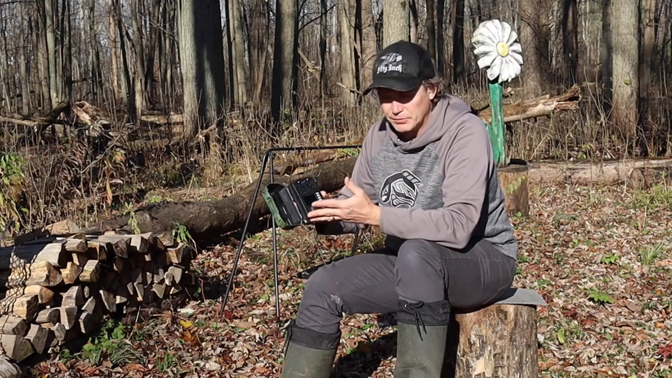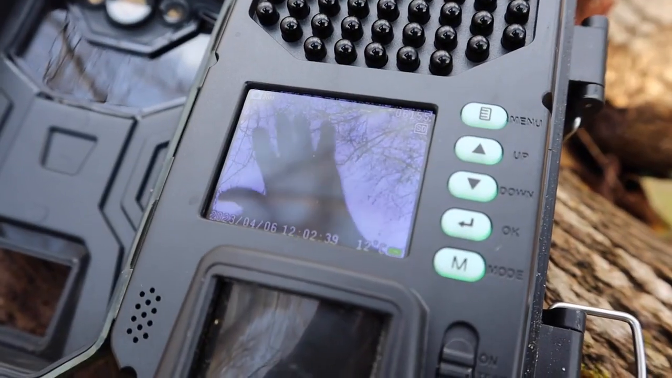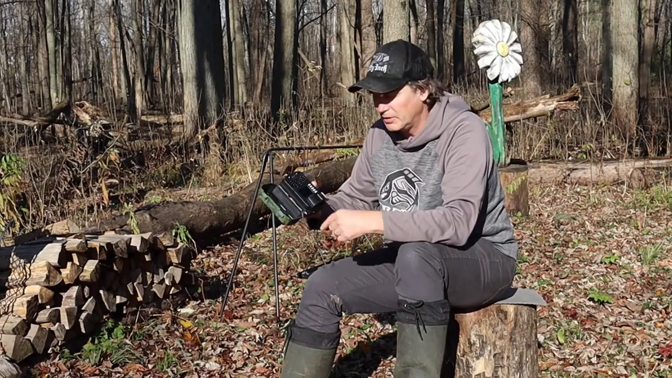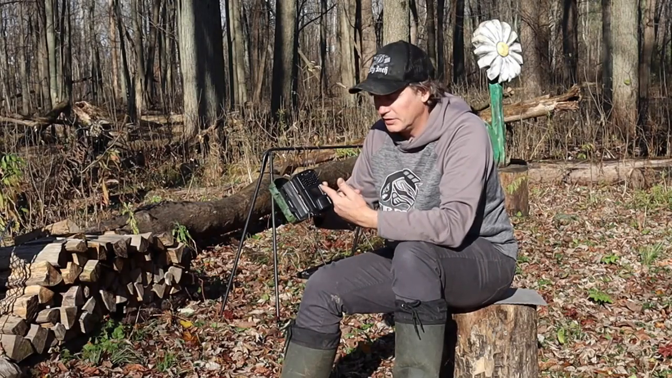Screen's nice and bright, easy to read, and you can actually play through your videos and things that you've got in the bush. So if you get to the bush and don't want to take your cards out and change it out, you can see what's going on right on the screen here.